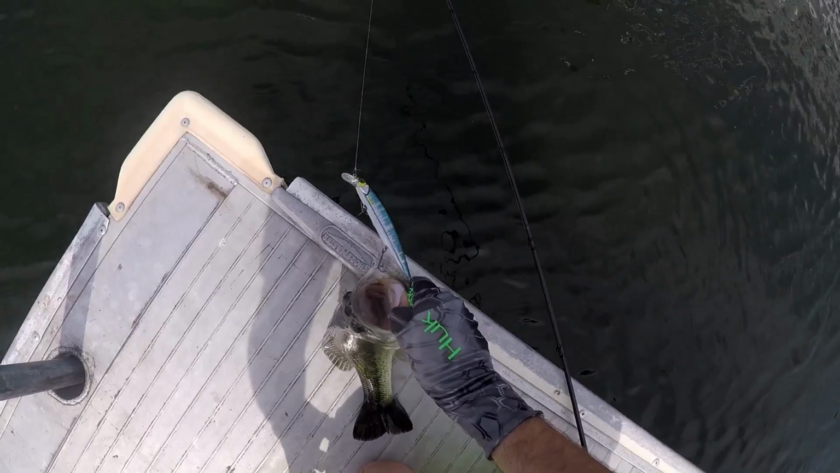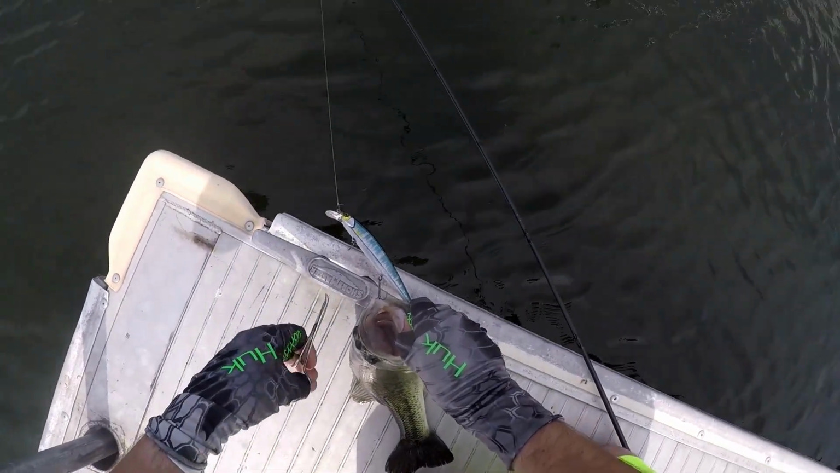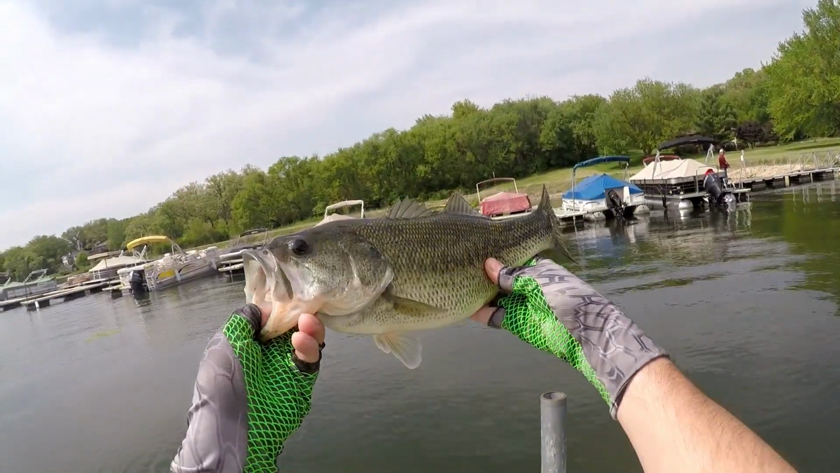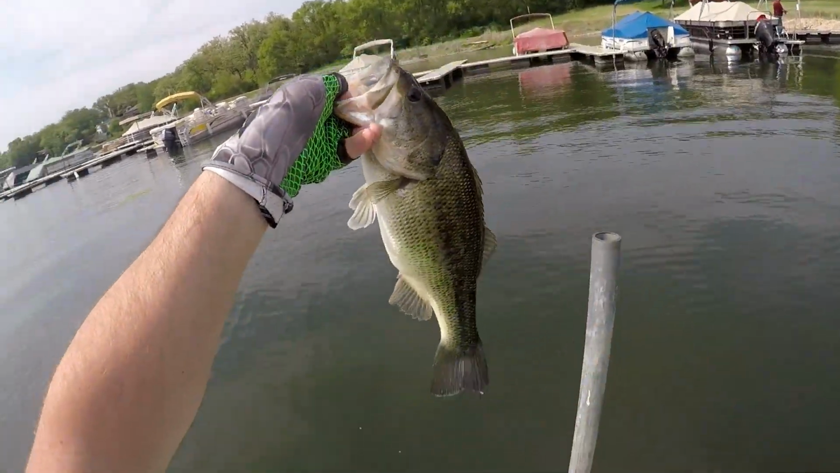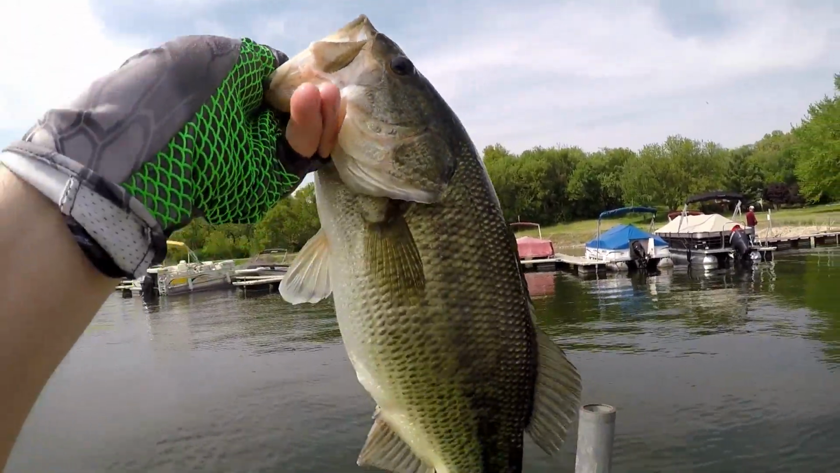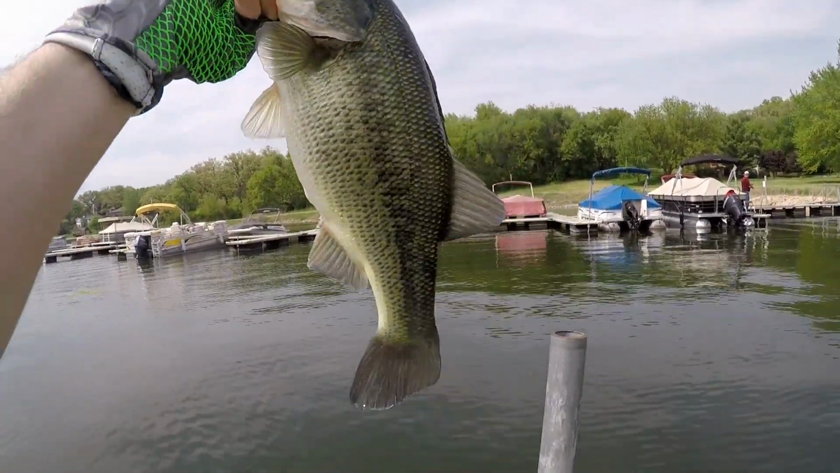Solid fish, guys, on the Jackall Range 130 in Hasu color. There's another probably three pound fish, again right off that grass line. Deeper Pro Plus, finding some fat largemouths.